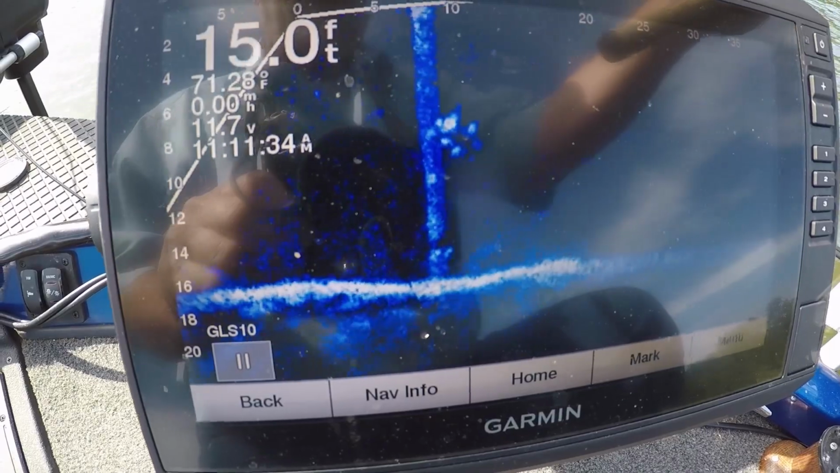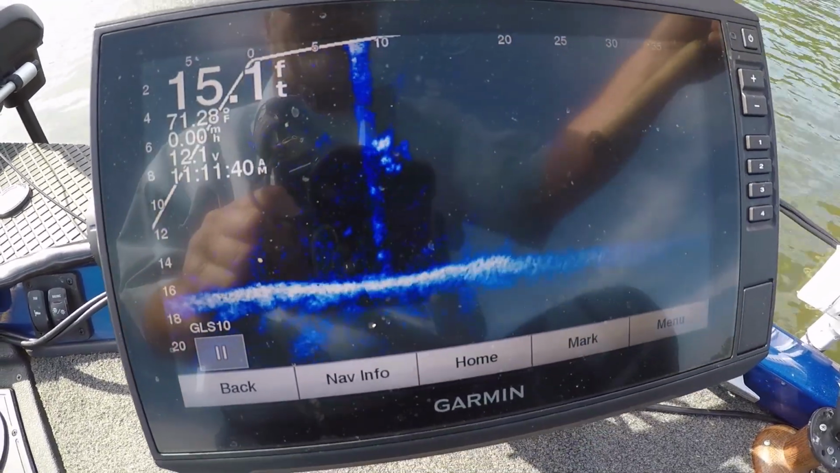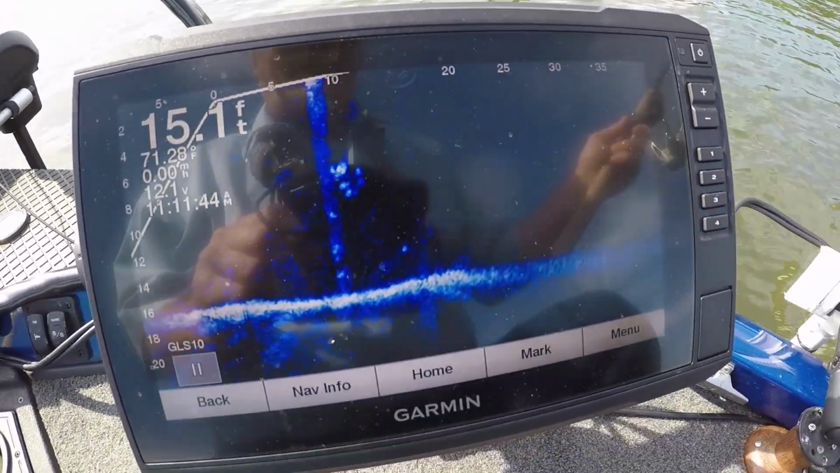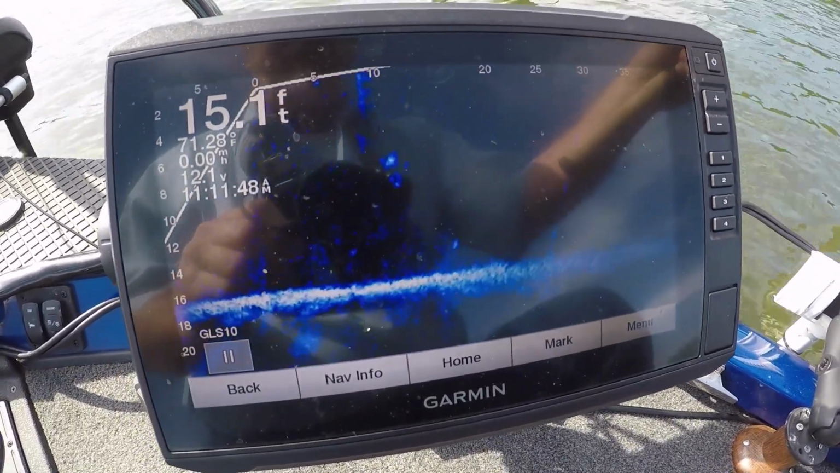I'm moving the transducer now, guys. Plus the boat moves a little bit too, that changes it, but sometimes when they turn to move. My boat's moving right now. I don't have my spot lock on.